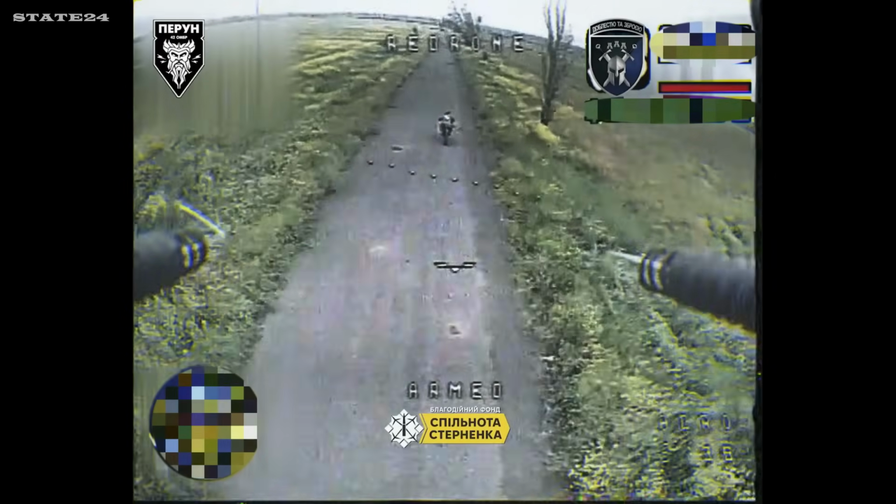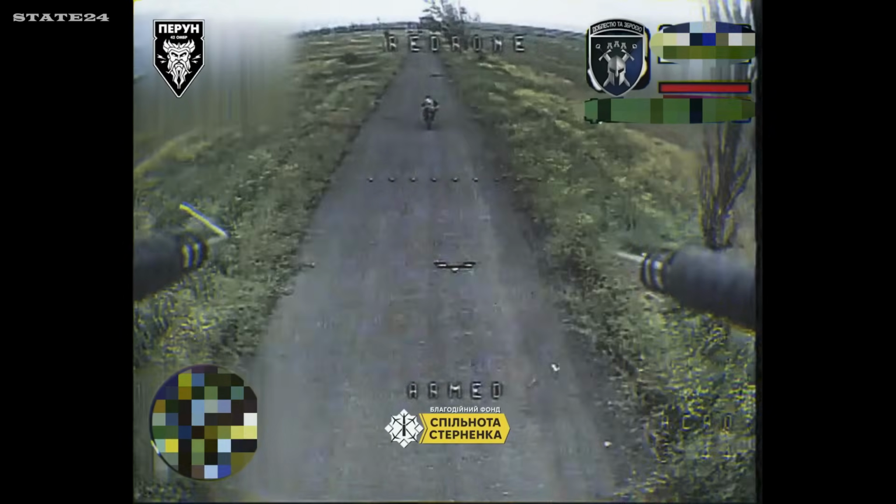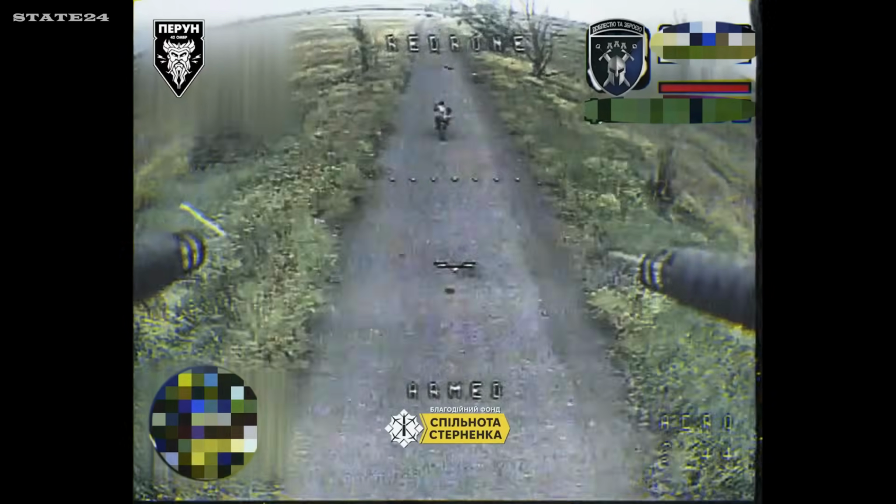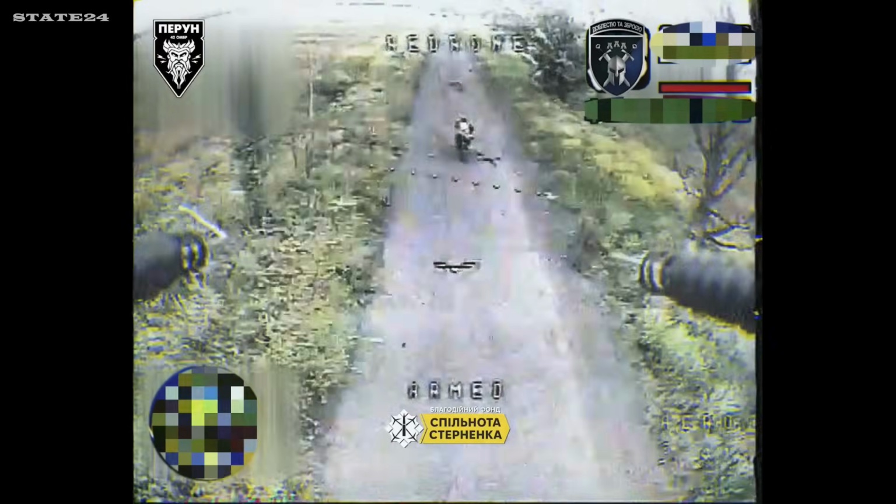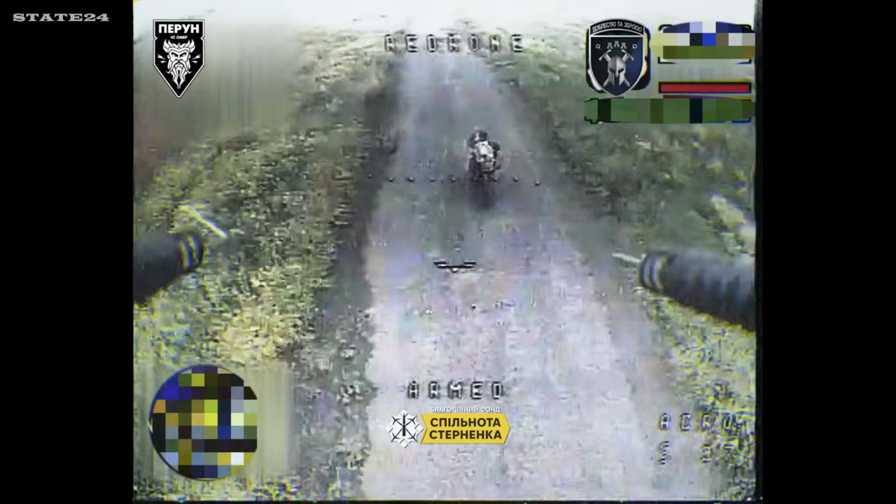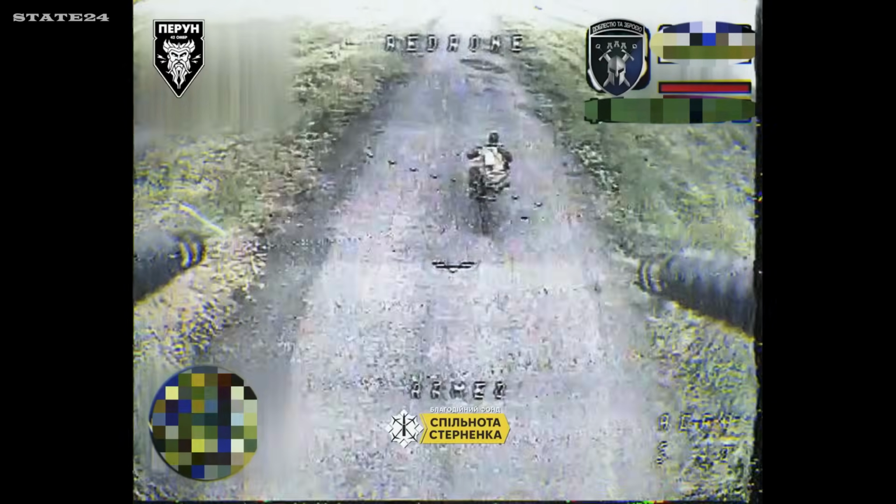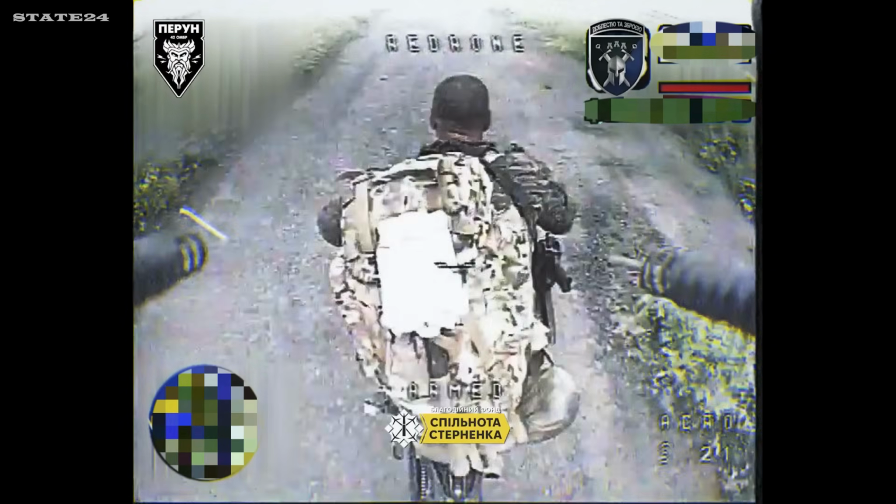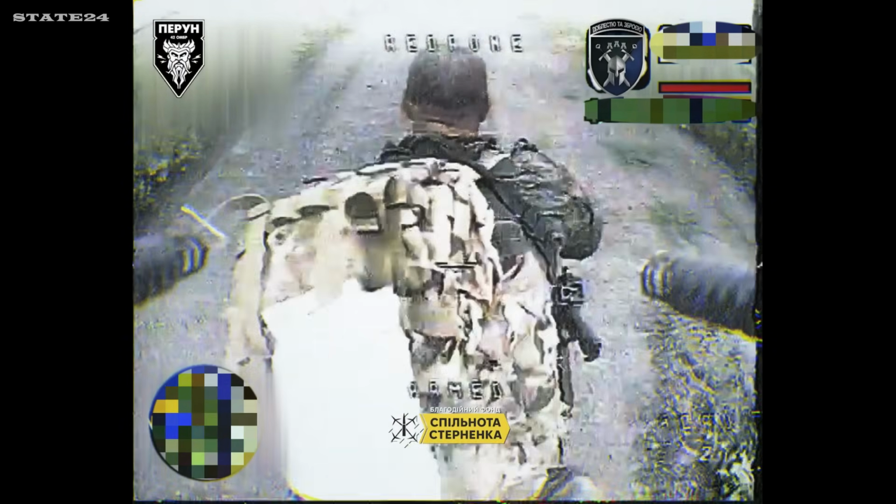An FPV drone chasing a Russian soldier on a motorbike. He knows it's behind him, but the all-terrain bike isn't fast enough. A drone always outruns it. As it closes in, something becomes clear. This isn't a Russian conscript. He's an African mercenary fighting for Russia. The outcome doesn't change. The drone catches him anyway.